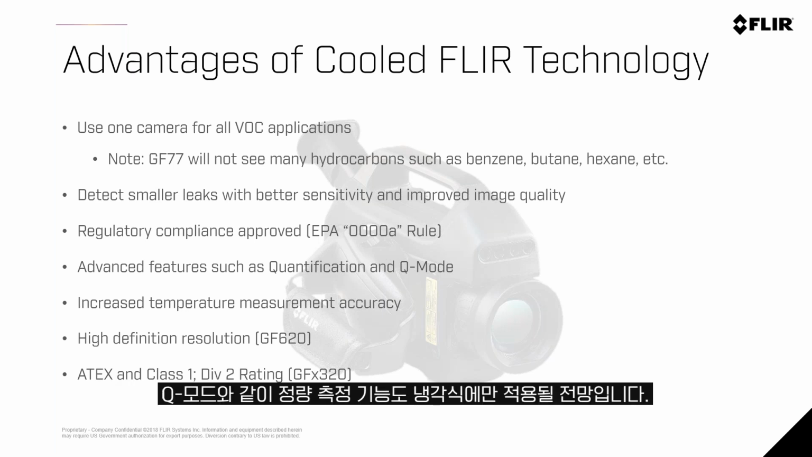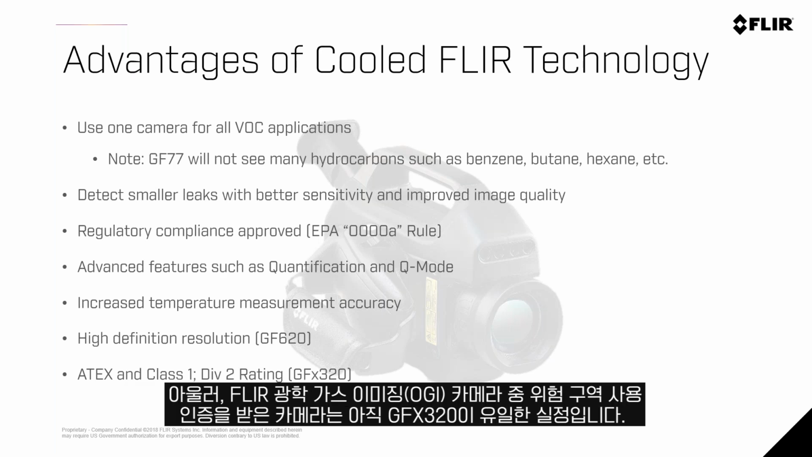Unique features like quantification and Q mode are only going to be available in our cooled technology, and you're going to have increased temperature measurement accuracy because that camera has better sensitivity with the high definition we've discussed. The only camera in FLIR's optical gas imaging portfolio right now that has a hazardous location classification or certification is going to be the GFX 320.